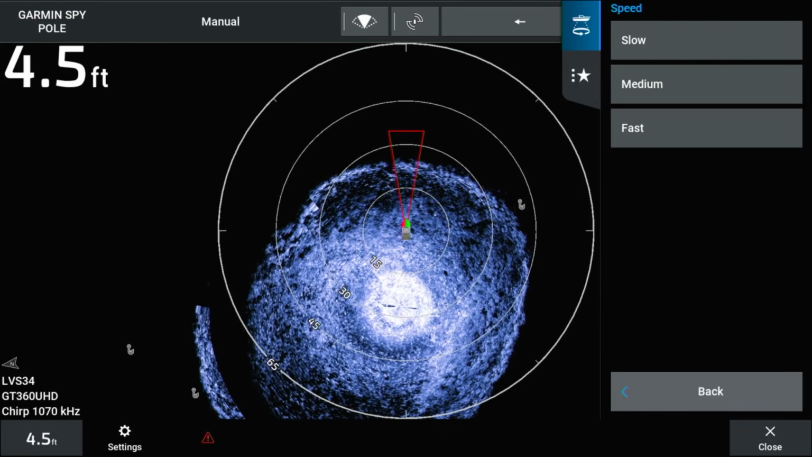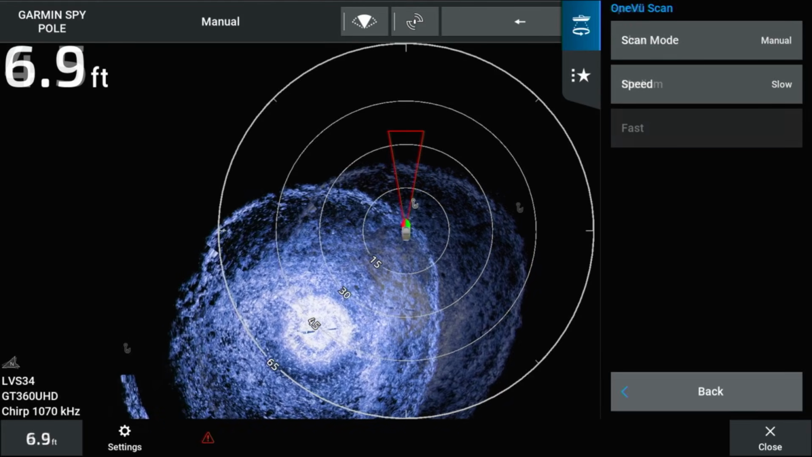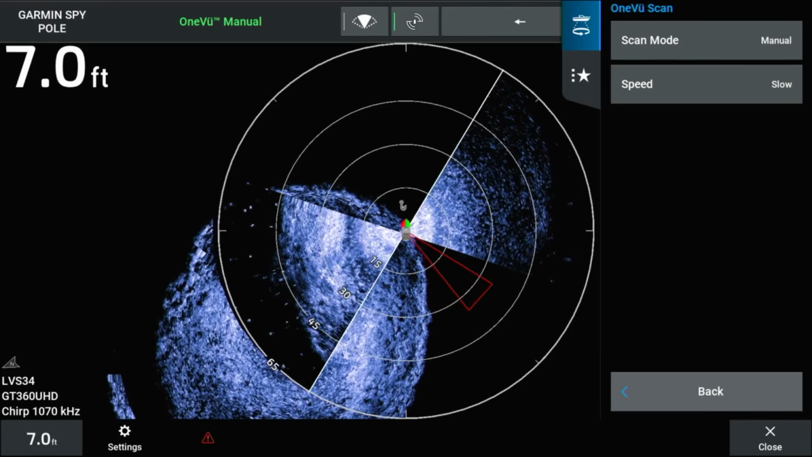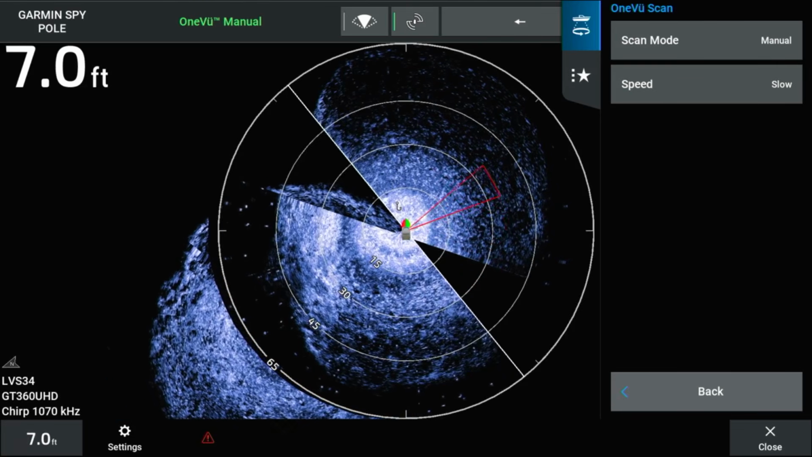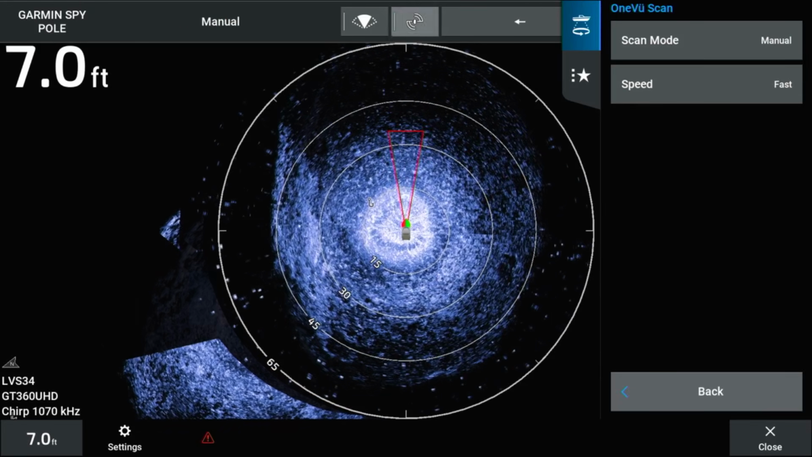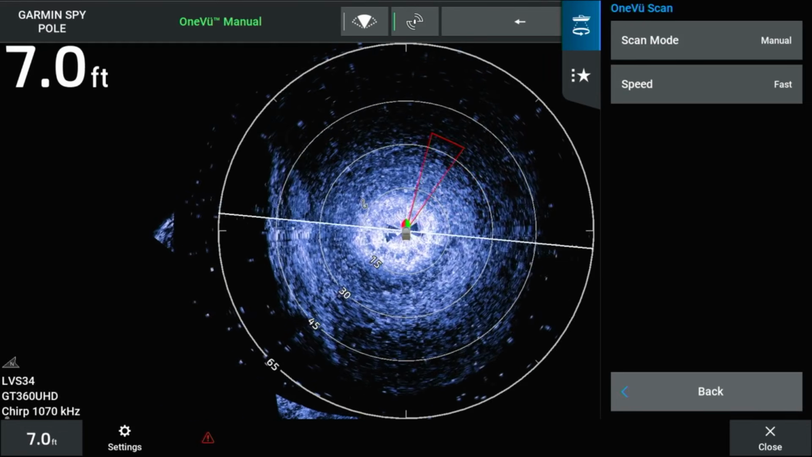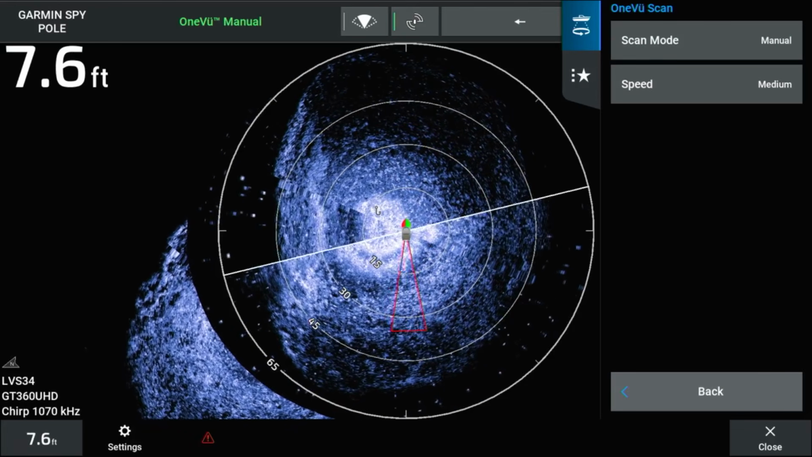The OneVu scan speed settings have three different speeds: slow, medium, and fast. Slow is generally better when in anchor lock or there is little to no movement of the boat. A fast speed will be better for trolling. Medium is in between slow and fast when going below trolling speeds.